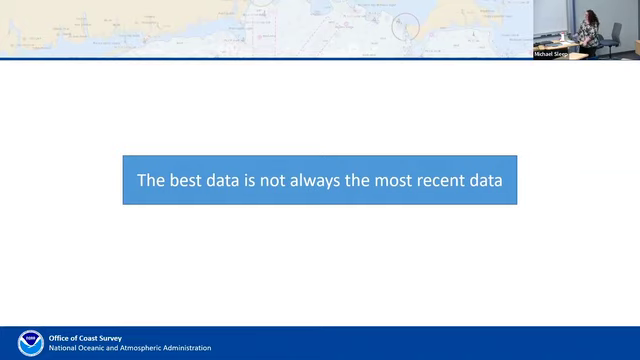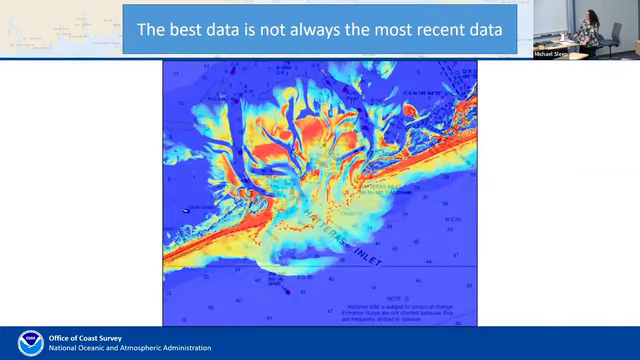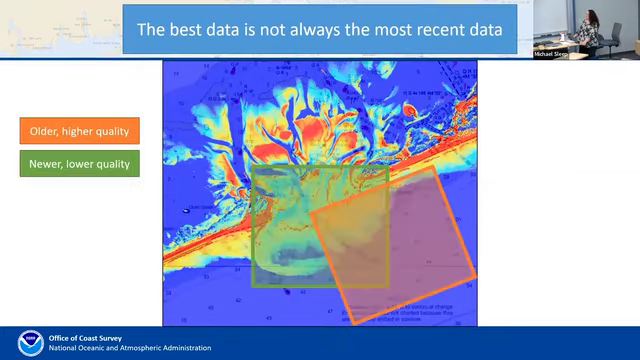And it's really different from how a lot of other HOs, or really anybody, has come at this process, which is most people just say, newest data is better, put it on top. But interestingly enough, when you start thinking about it, is that always true? If you have two surveys over an area of high change, here we have Hatteras Inlet, which changes drastically in the middle, and then over on the sides, not so much, and these two surveys overlap the same region, what do you do?